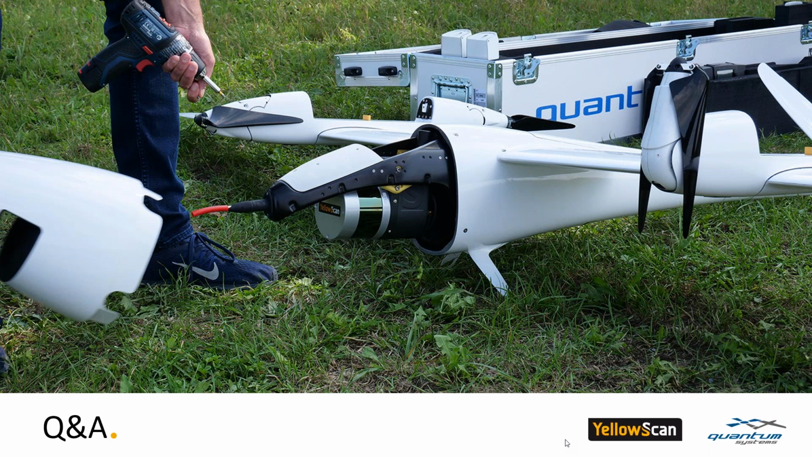Okay, I will answer the first part of this question. First of all, the LiDAR data we can generate in a LAS format or in a TXT. After, if you need another format, then you will need to convert it.